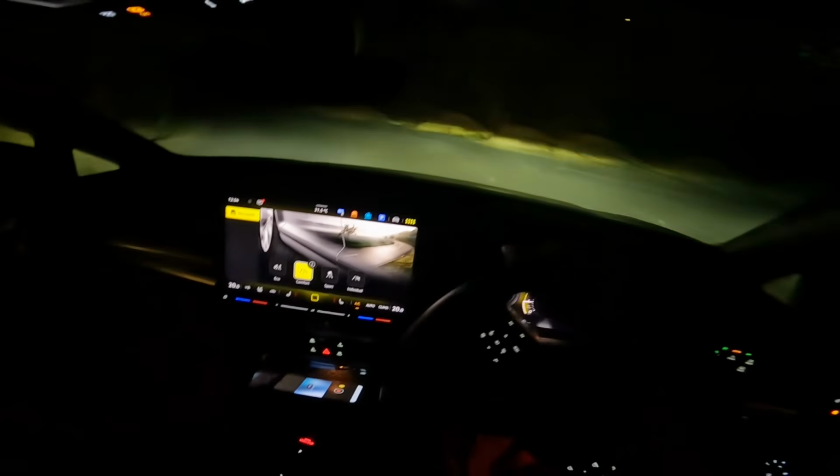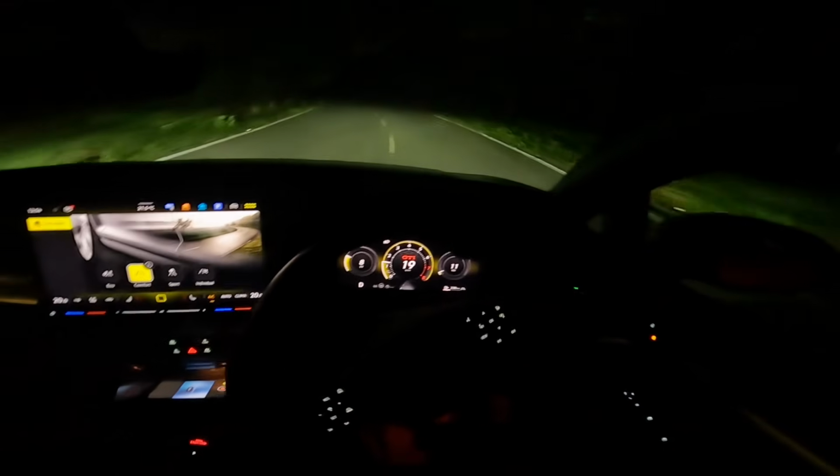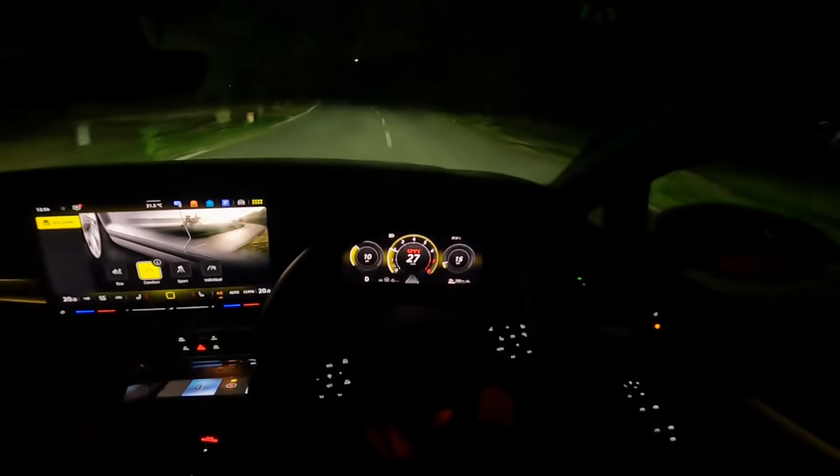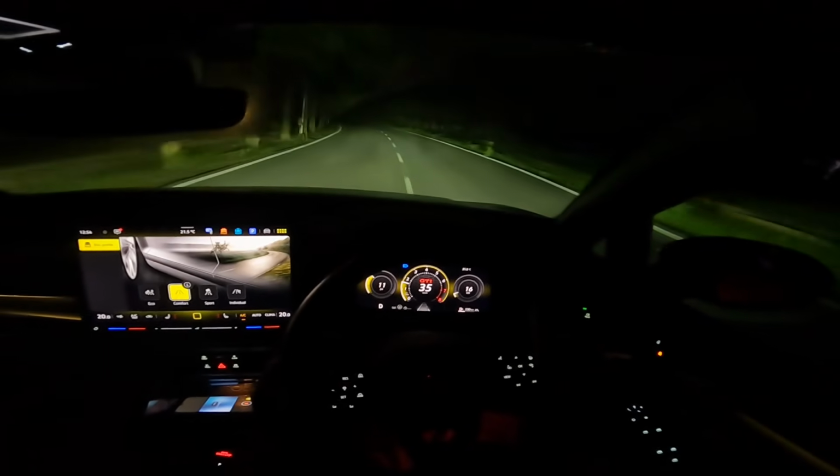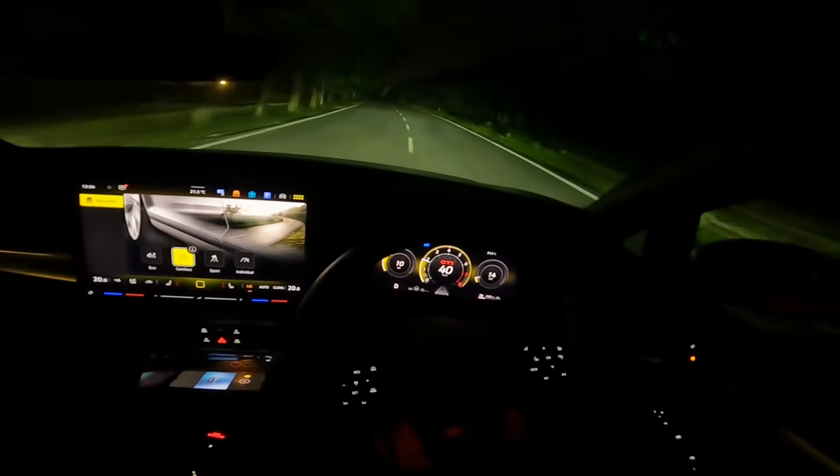It has switched to low beam automatically, of course. It should ideally move to high beam. Yes, it did. Brilliant, brilliant, brilliant.